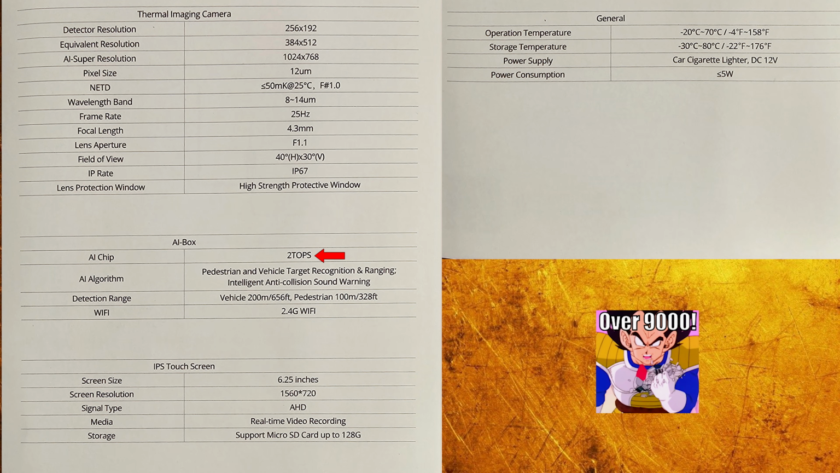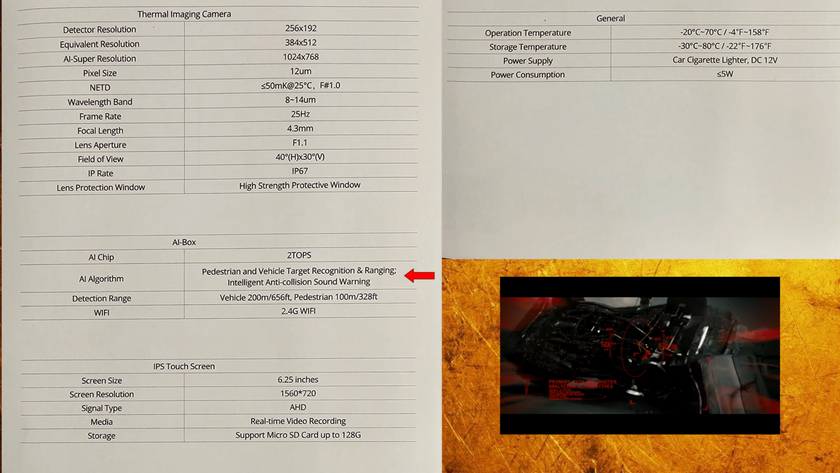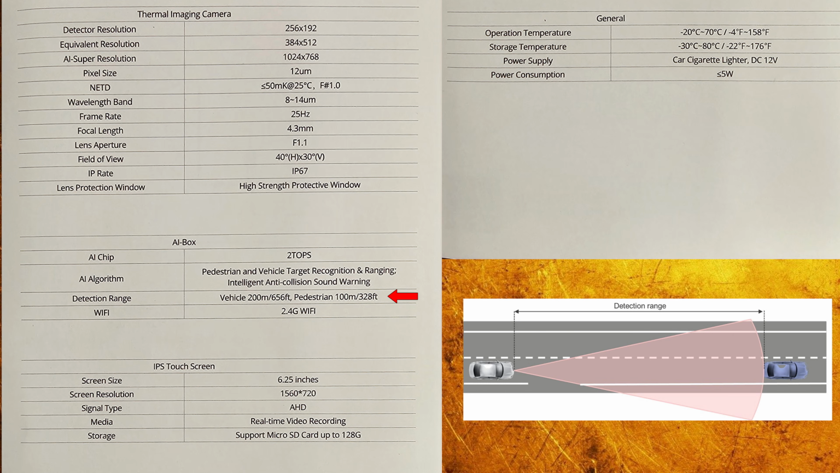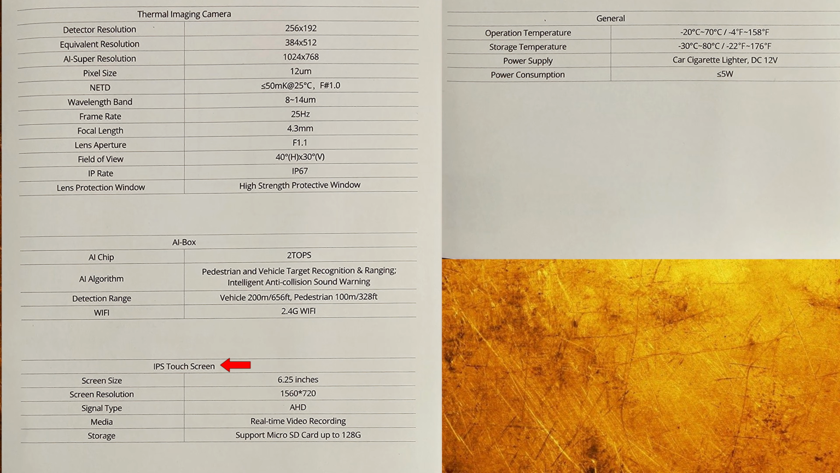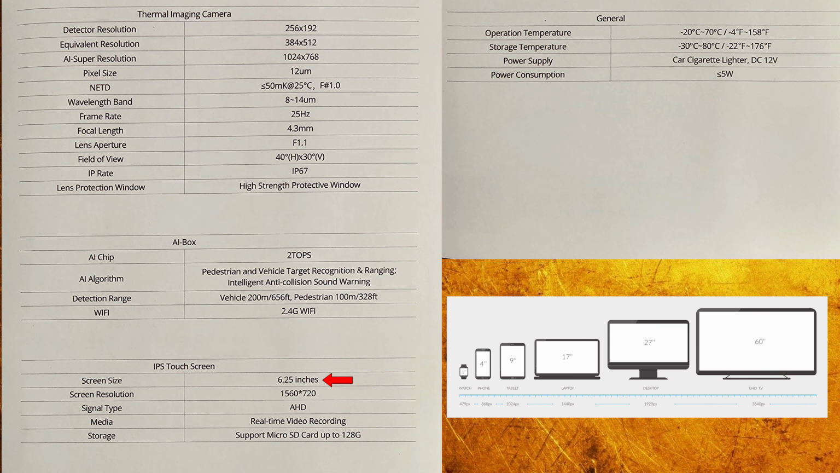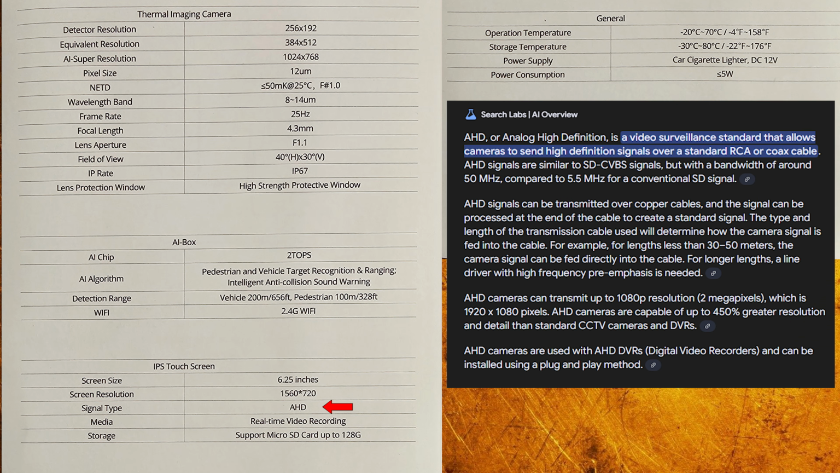The AI box has an AI chip with 2 trillion operations per second. The AI algorithm is recognizing pedestrians, vehicles, and anti-collision warning. The detection range is about 200 meters for vehicles and 100 meters for pedestrians. Also has Wi-Fi built in, which is very, very good. The included screen is an IPS touchscreen. The screen size is 6.25 inch. Screen resolution is 1560 by 720. Signal type AHD is basically an analog HD signal, it means.